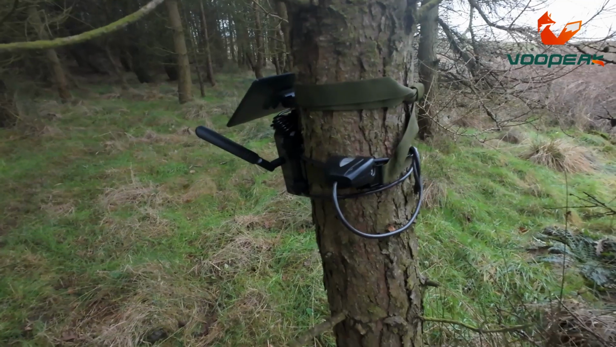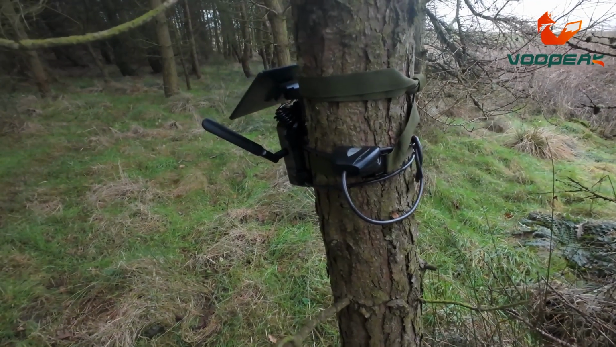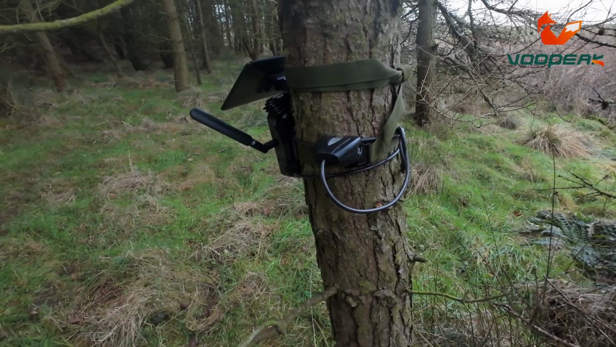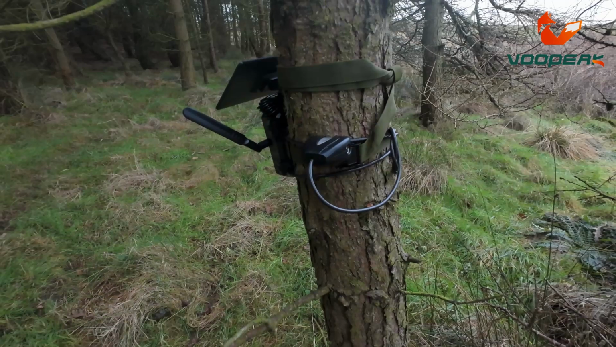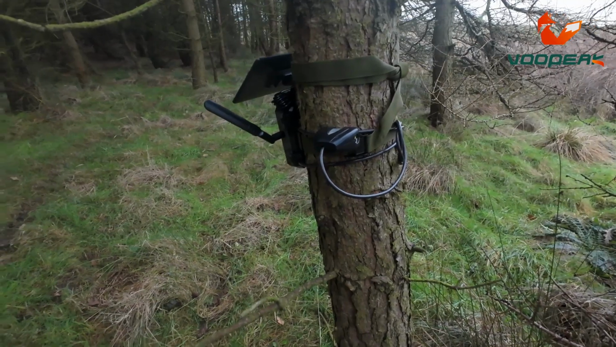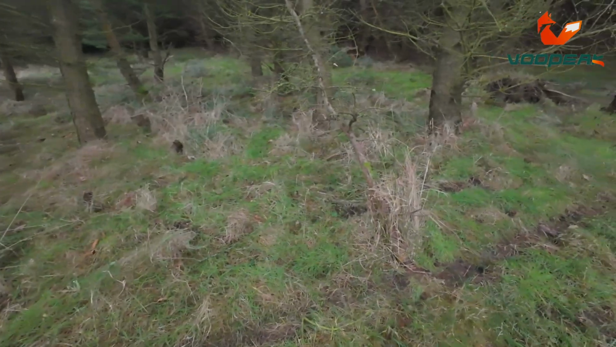It's no use to them anyhow because they're all password protected and they're also synced to an account, so unless you relinquish them from your account they can't be used. And then I've tied all this back just in case, because we get high winds and you don't want that flapping around and getting in front of the lens. So yeah, that's the camera all done, and that's the area that it's actually monitoring.